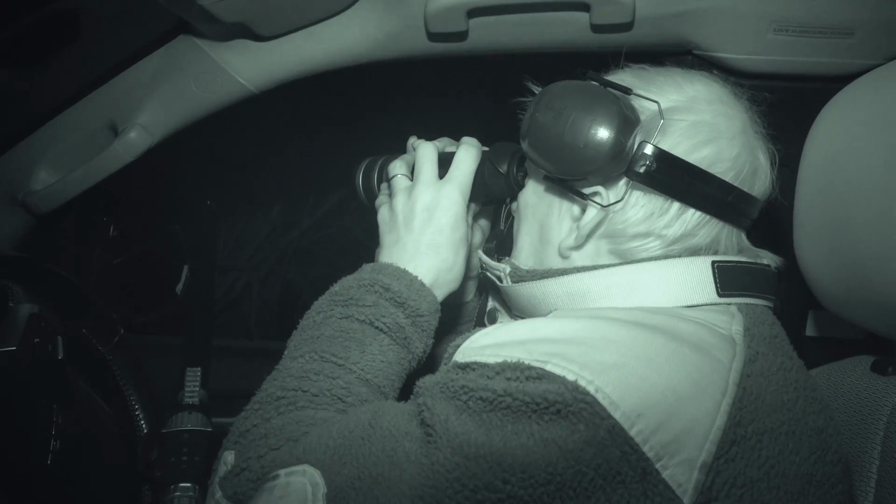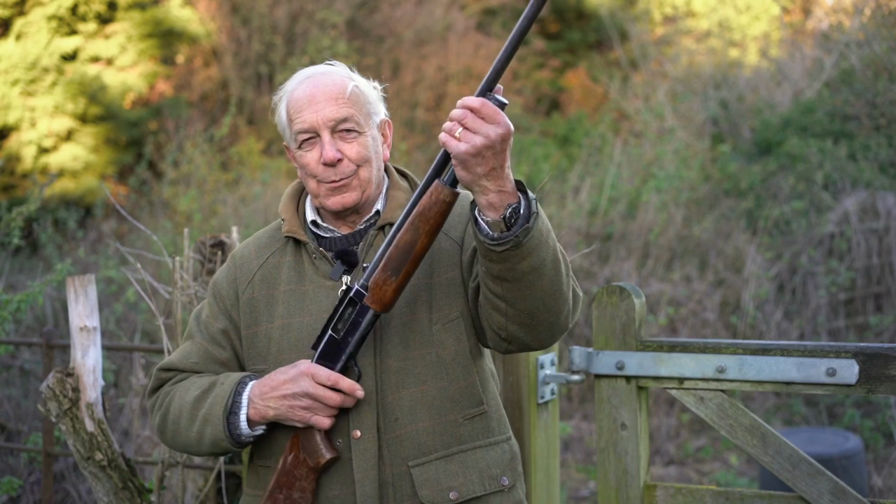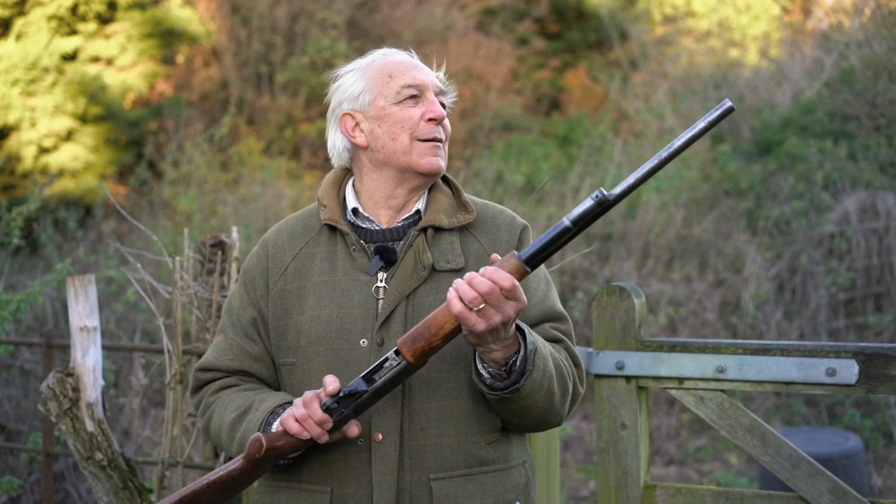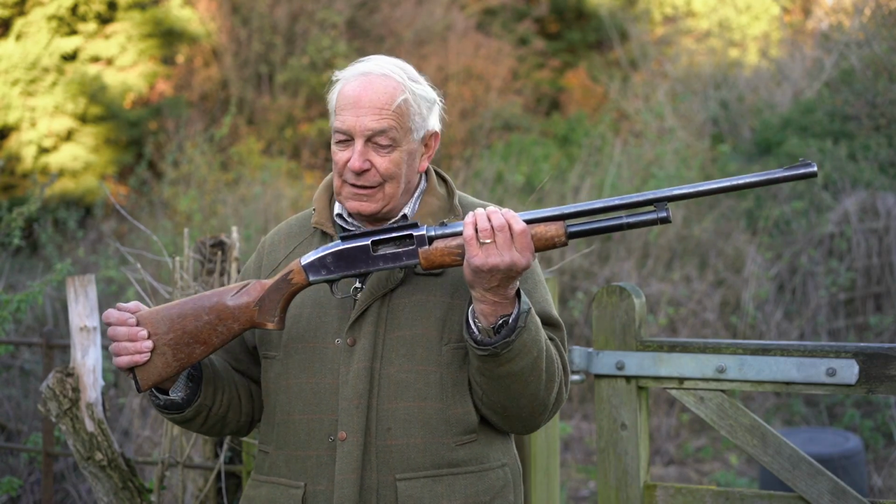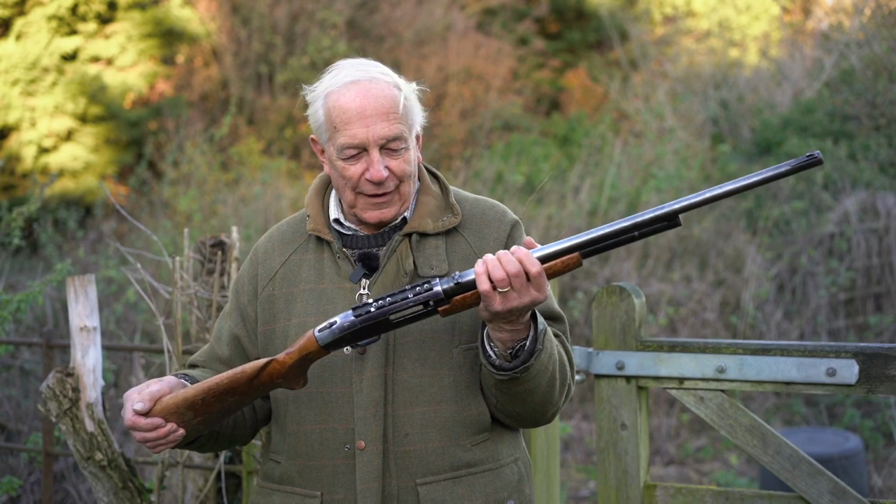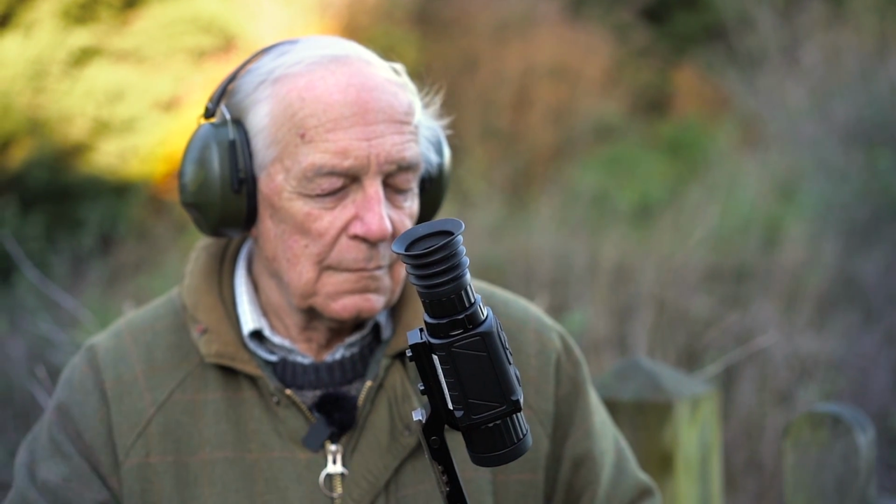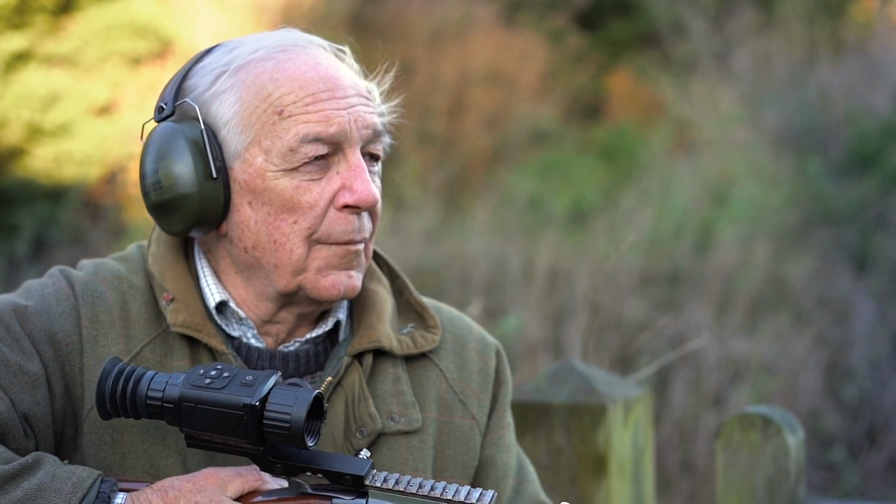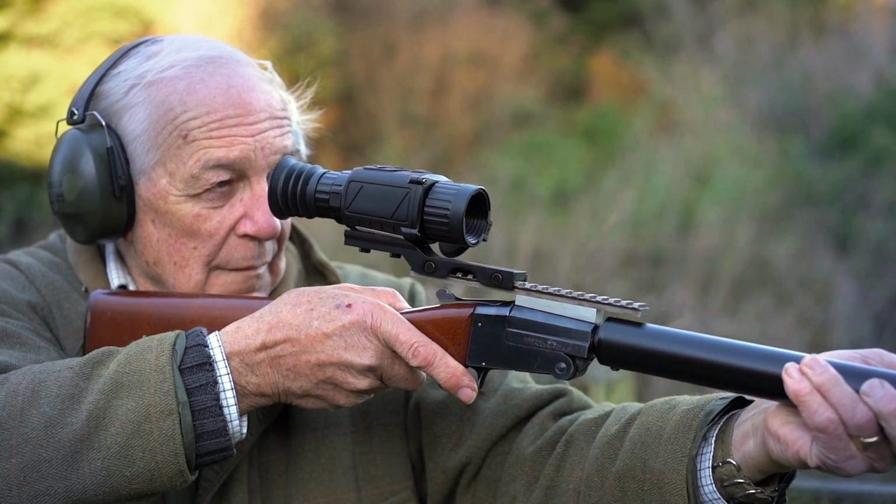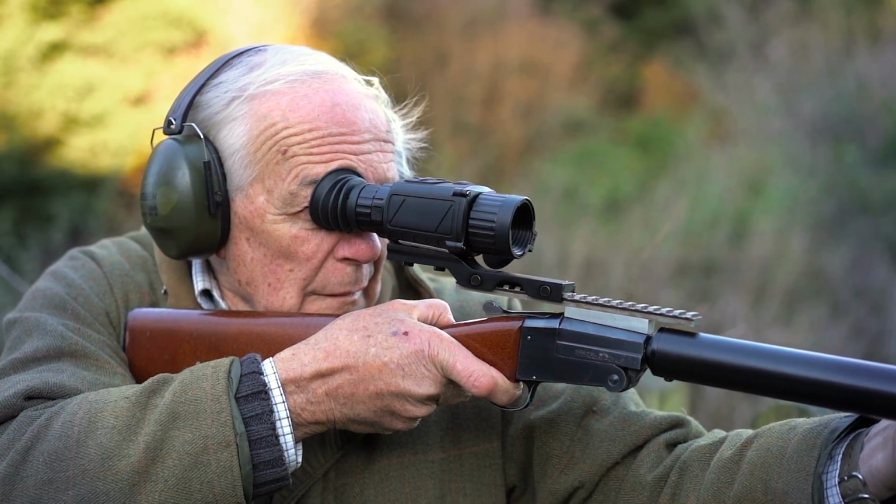Well, last time when we did this, we used the blunderbuss, which was a bit too much, and we've now taken the HIK Micro sight off that, very cheap and cheerful, but works, and put it onto a Hushpower 410. And it comes right back onto my eye absolutely perfectly. And being a fully moderated 410, it is very quiet.